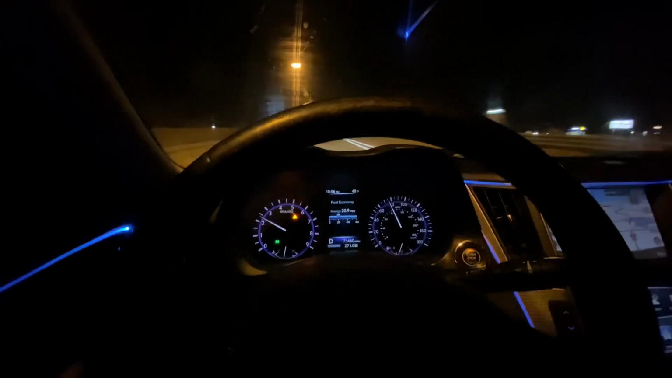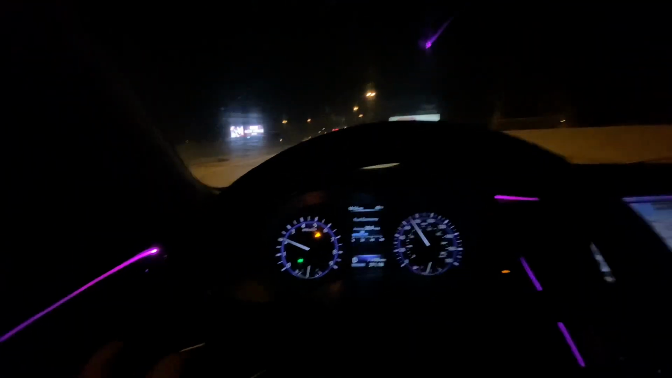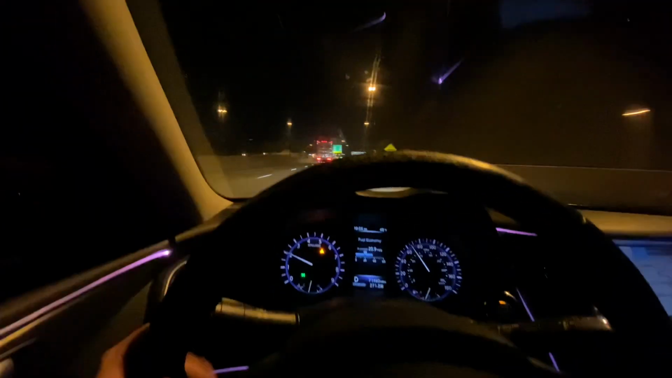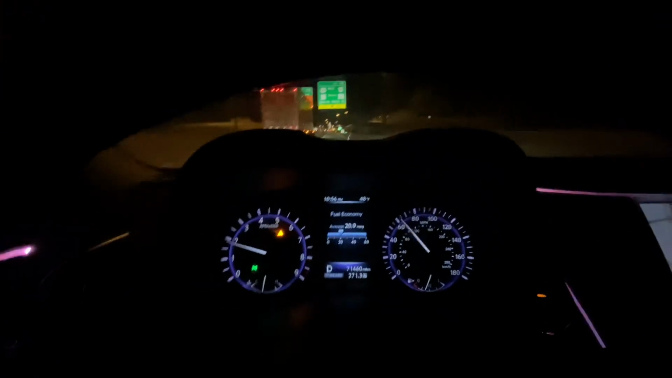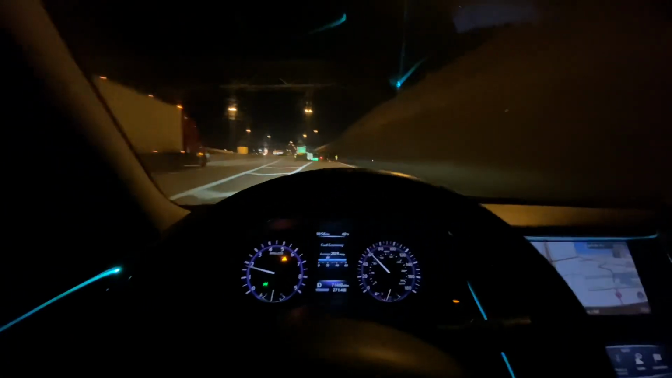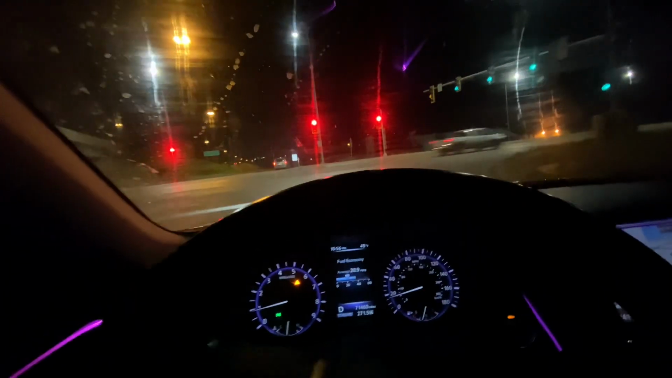Checked out the specs of it. 3.7 V6, 328 crank horsepower. I was like, that's a pretty nice looking car. Most of these cars under 100,000 miles are pretty well priced too. You can get one with like 60,000 miles for like 18 grand, depending on what state you're in.